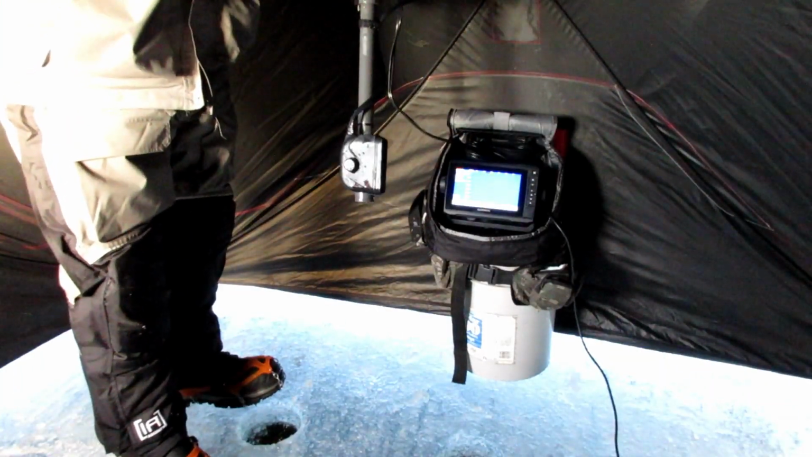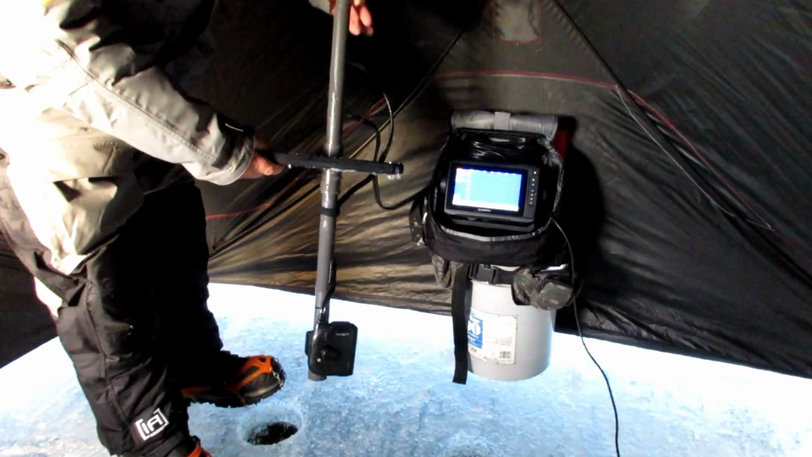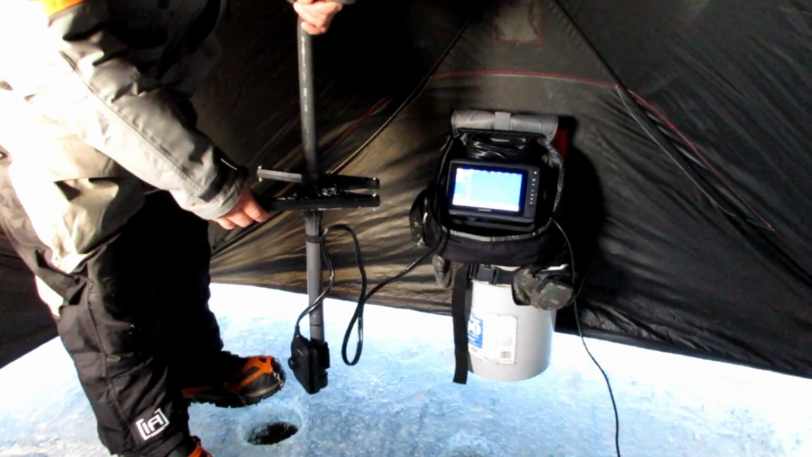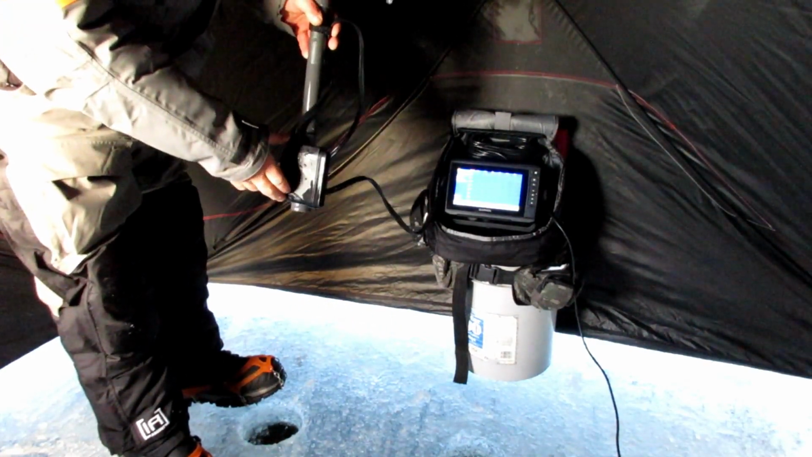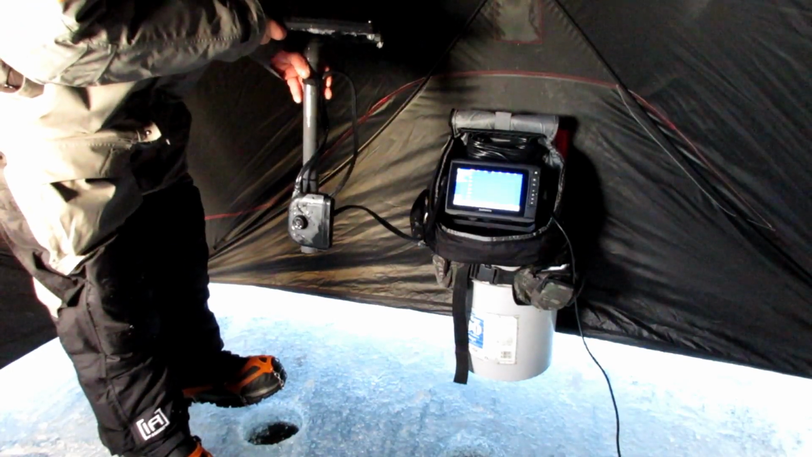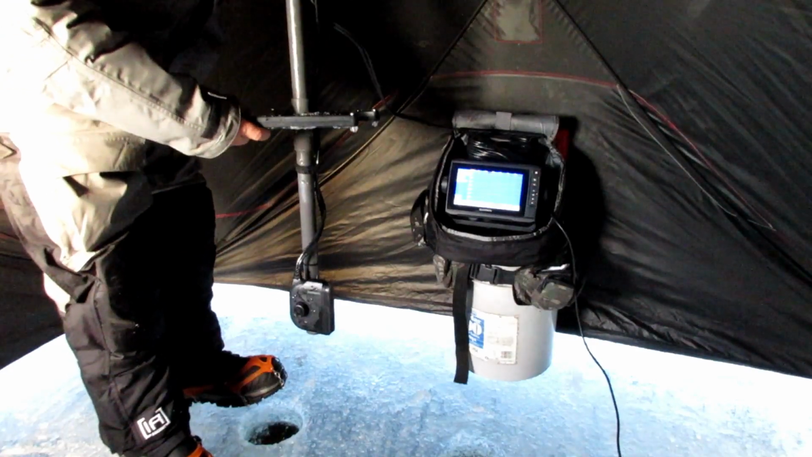Okay, so here is the actual Panoptix transducer. The ice bundle kit comes with this nice little handle that you set down the hole and you can turn it for side scanning. You can see I have it in the forward view right now, and when I do, it automatically switches the unit into the live view forward.